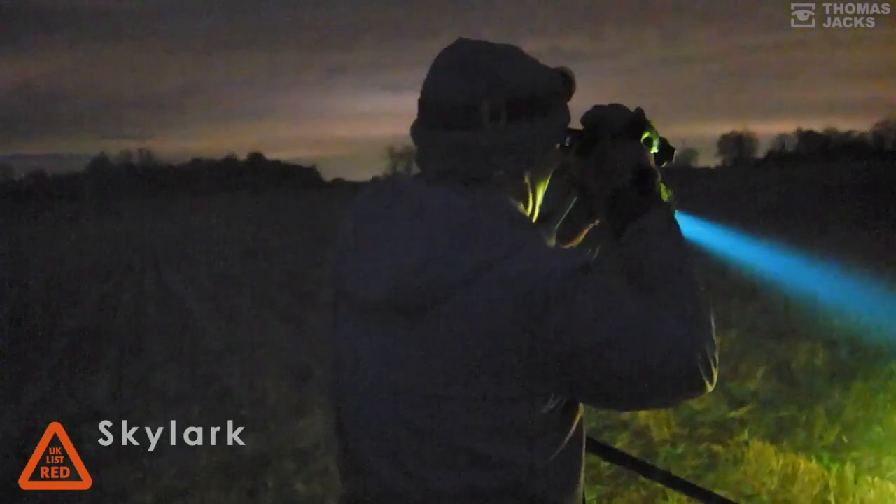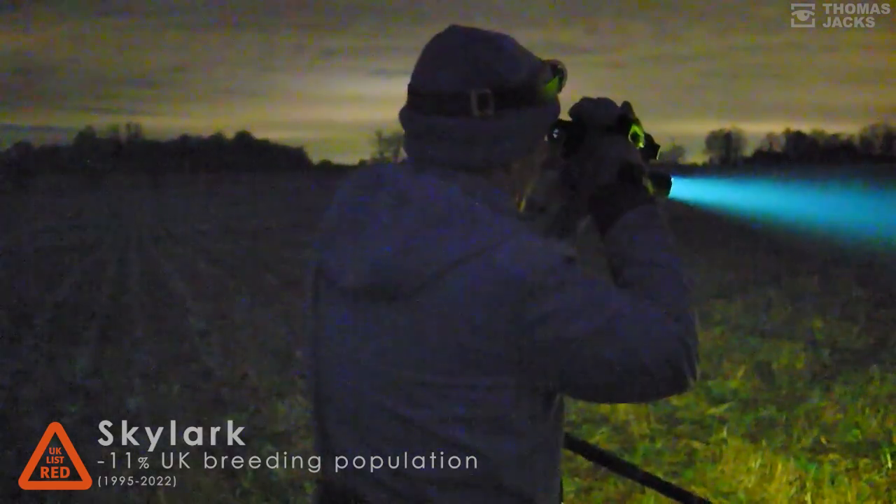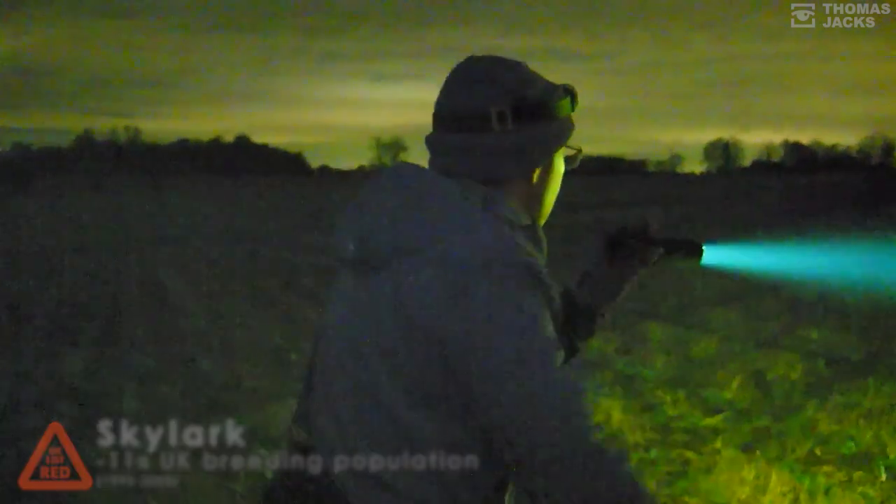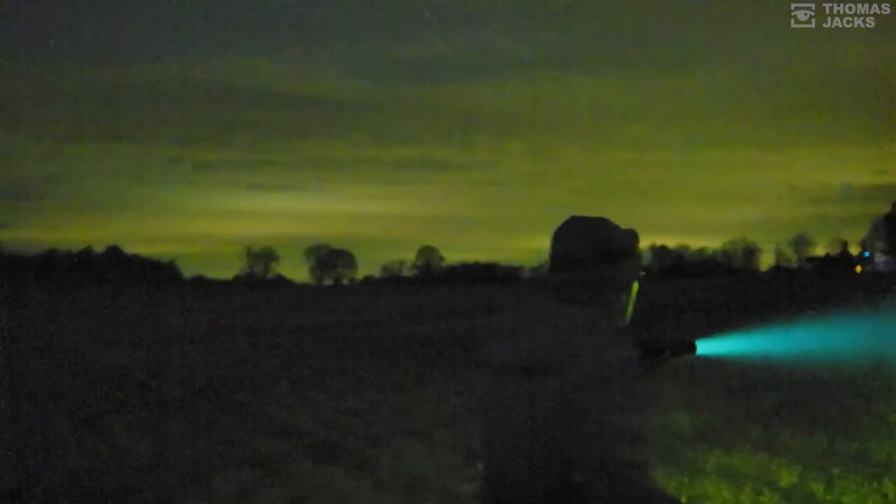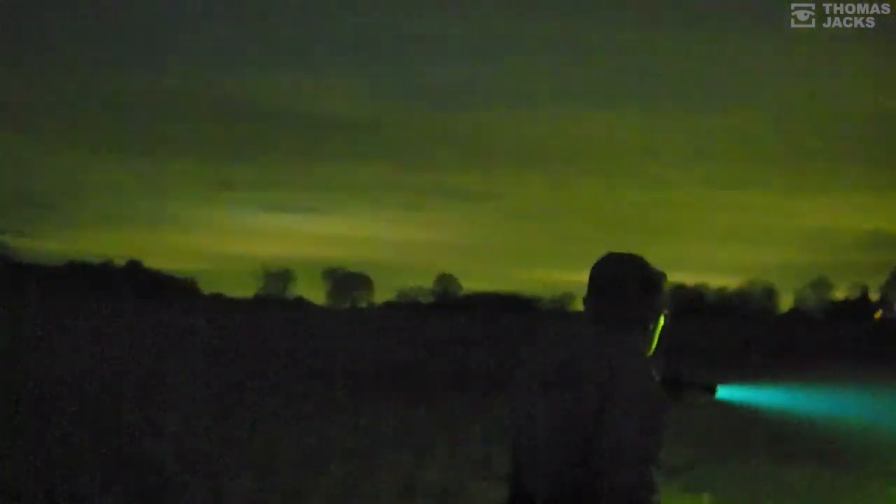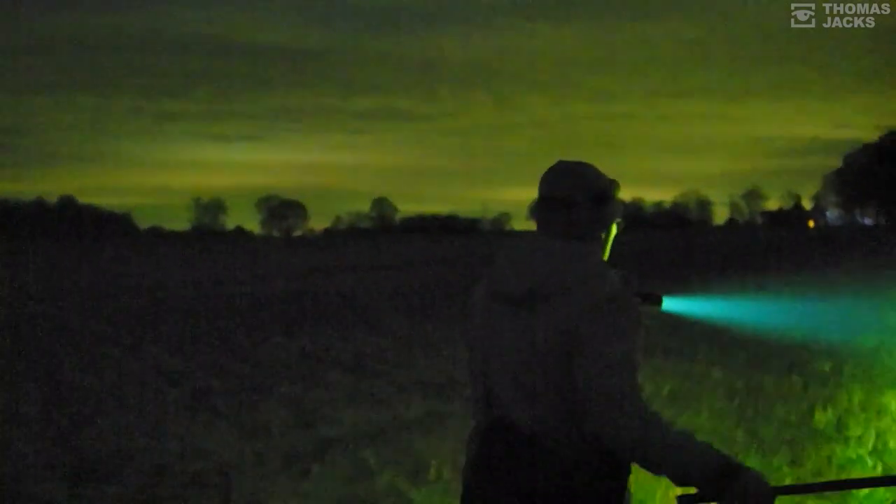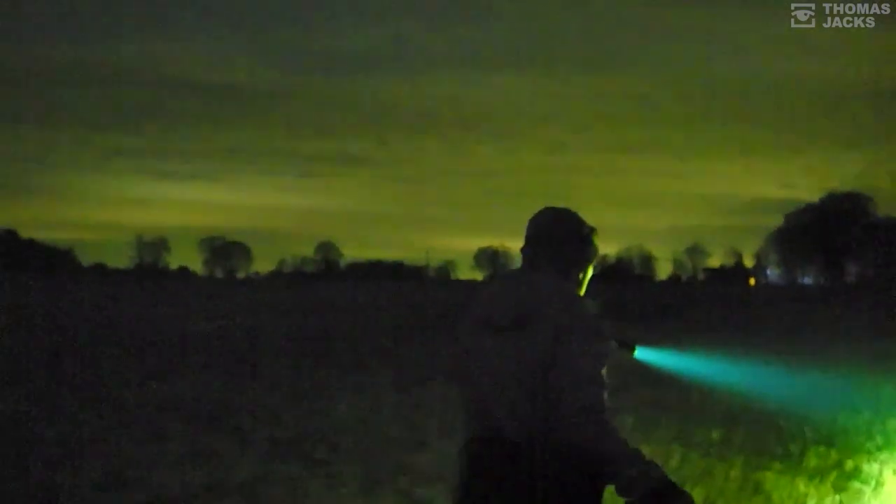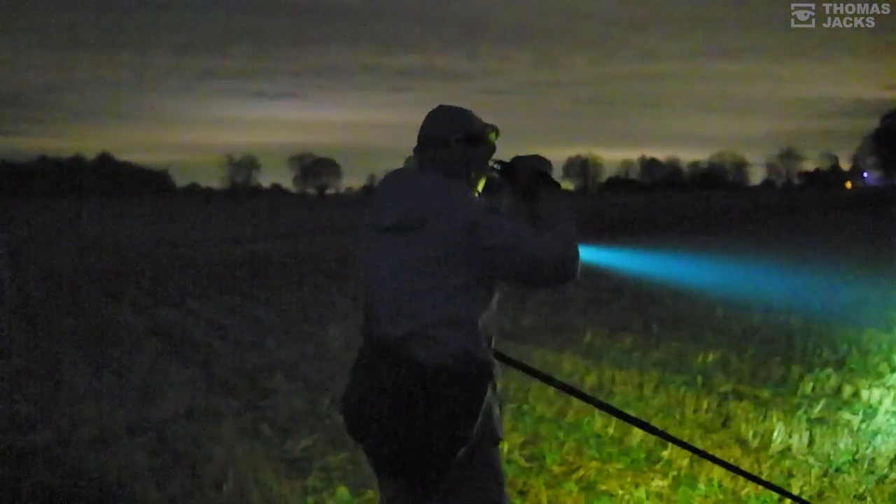Skylark is a bird that is so well known for being in our countryside, but we actually know remarkably little about them. In October, you hear lots of skylarks passing over the downs, and they pass right through the country. So they're definitely migrants, but we've got no idea where they're from. So how can we conserve something if we know nothing about it? So we don't know if these birds are wintering that are bred here.